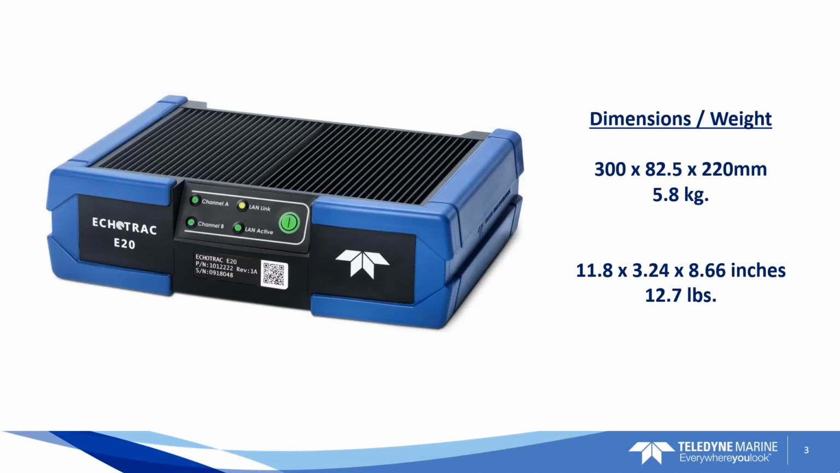So you see that blue bumper? That is the EPDM rubber, and it protects the unit from small bumps and even drops. Plus, it's a very nice non-slick surface. You can set your laptop on top, and it doesn't slide around on the boat deck. And while we don't encourage anybody to mistreat their survey gear, we do know that it does happen. And so the E20 is really rugged and, of course, watertight, IP67.